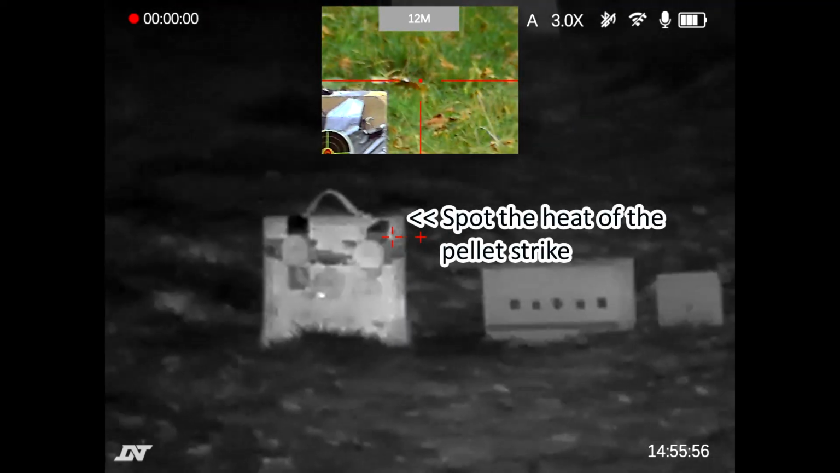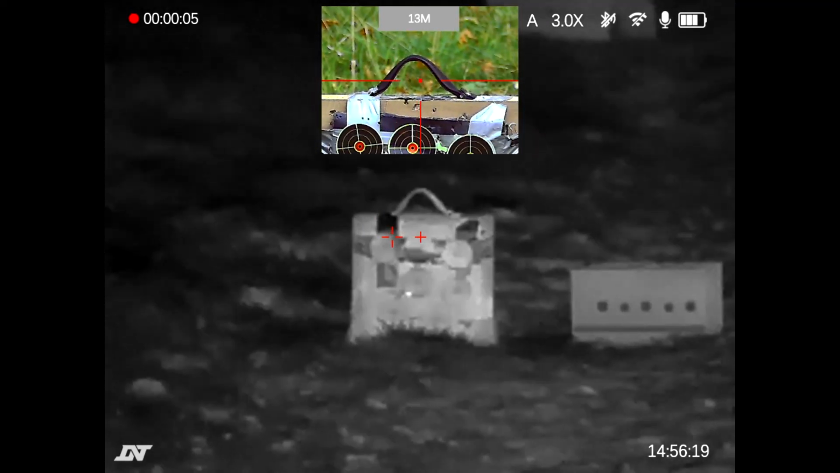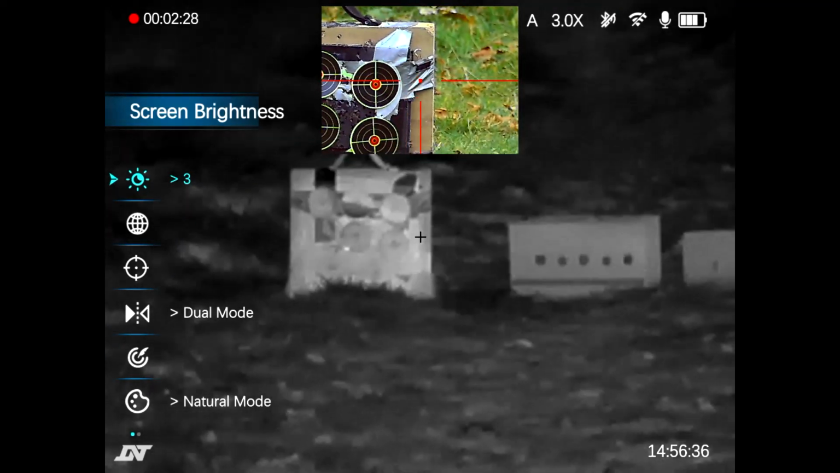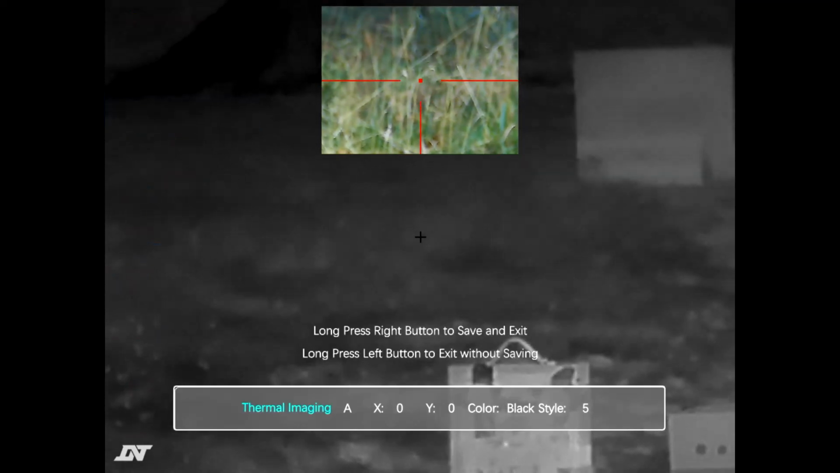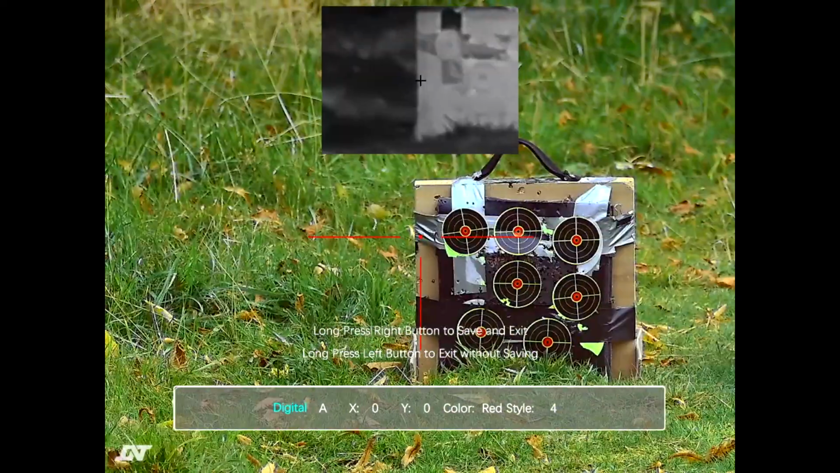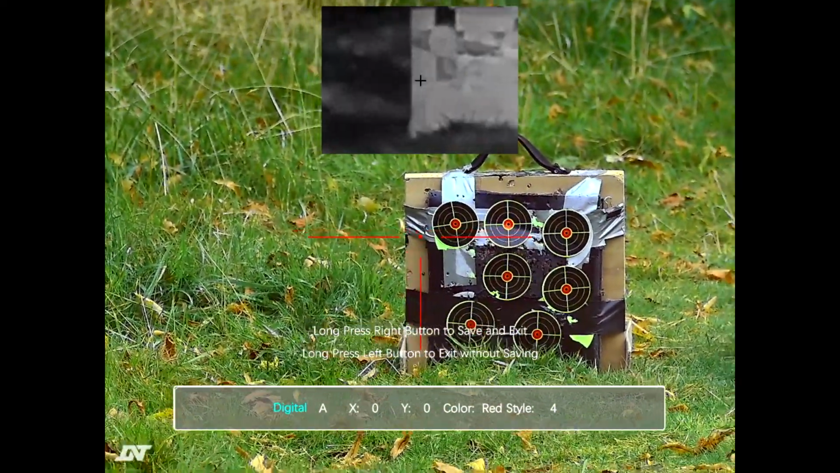Yep. Now let's see if it keeps recording while I adjust the zero. It does. Brilliant. So let's step through the button on the right, switch that thermal imaging to digital. The countdown of the recording has disappeared from top left, but it is still recording, I believe.